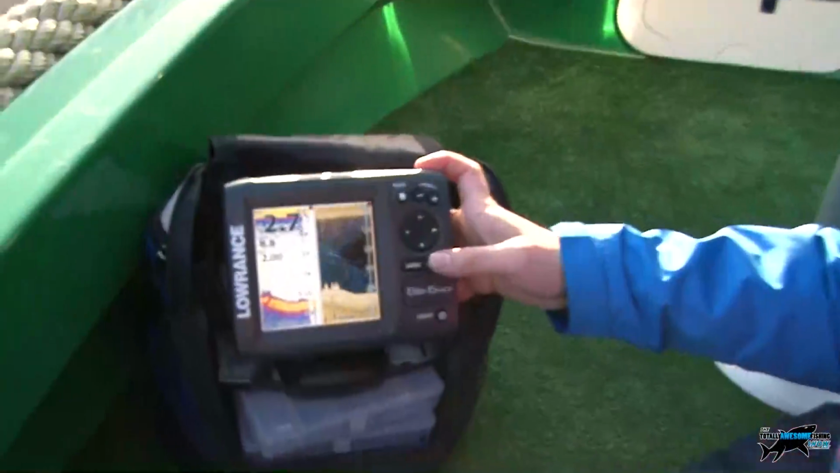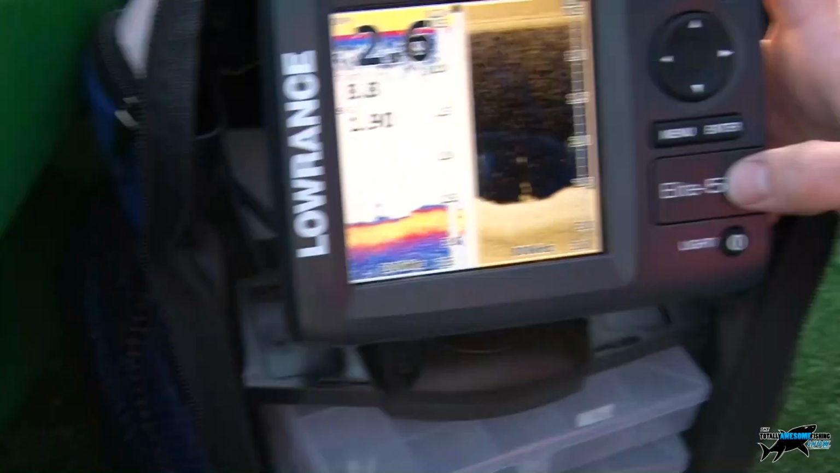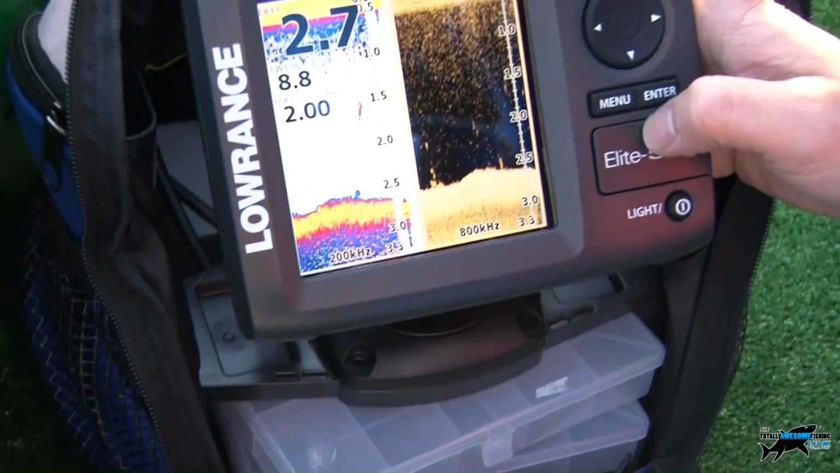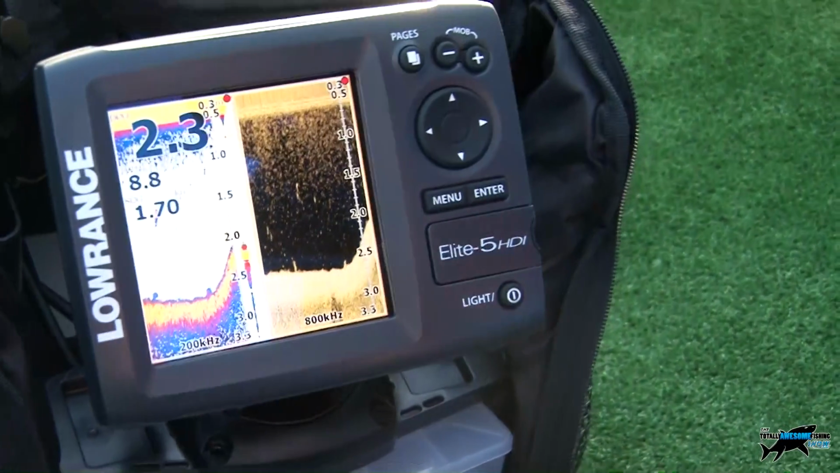If we just show how deep it is, look, it's only just 2.6. Yep, 2.5 meters. And you can change that from feet to meters as well, I guess. Yep, you can configure all the units to your personal liking. Now if we turn the boat left, we're going to go out, one assumes slightly deeper.